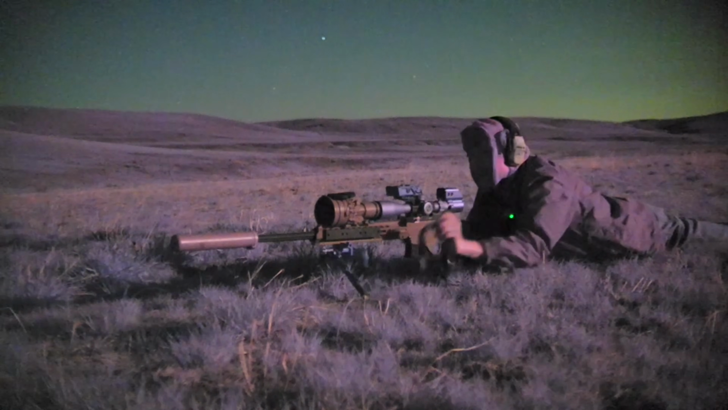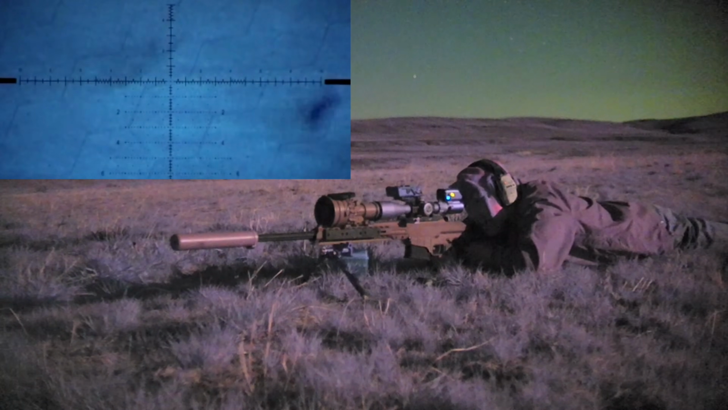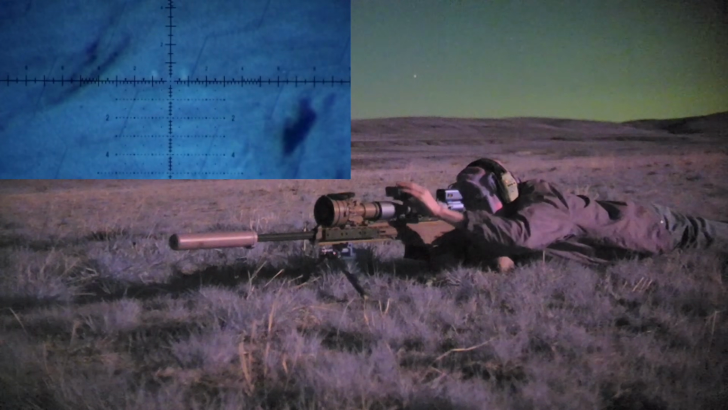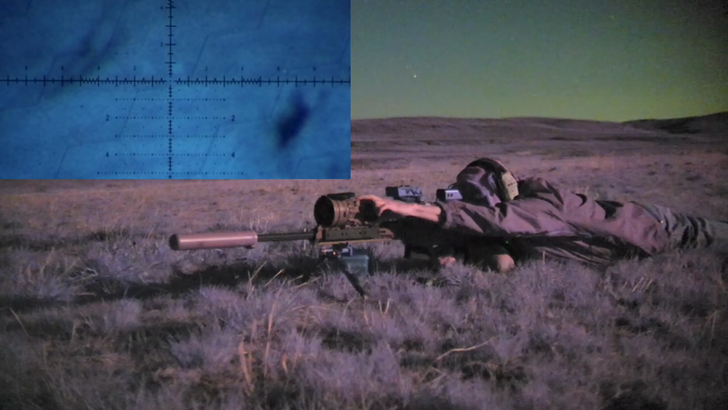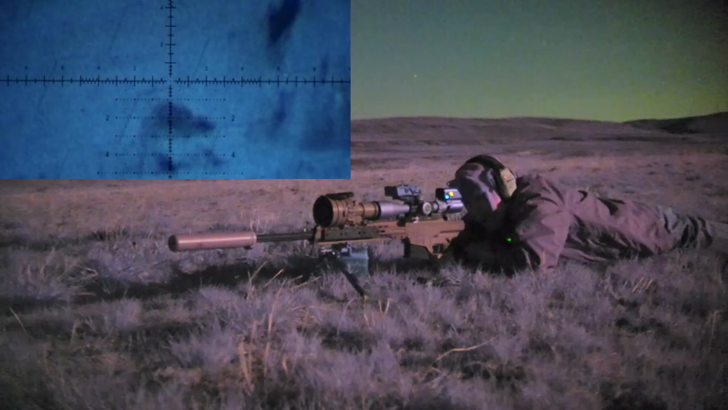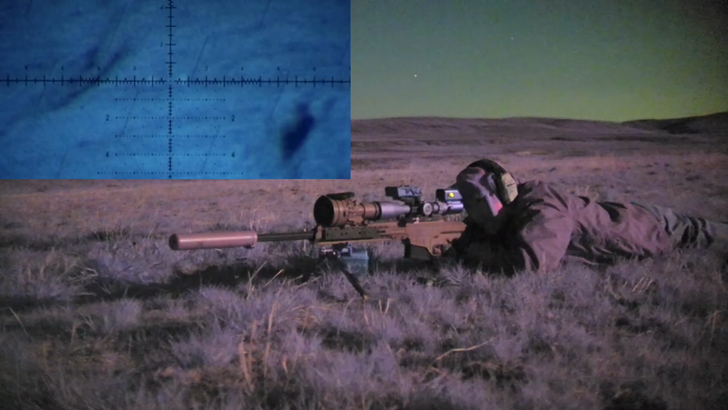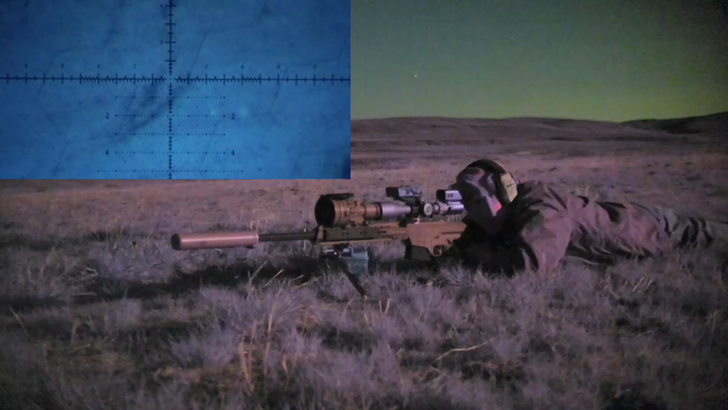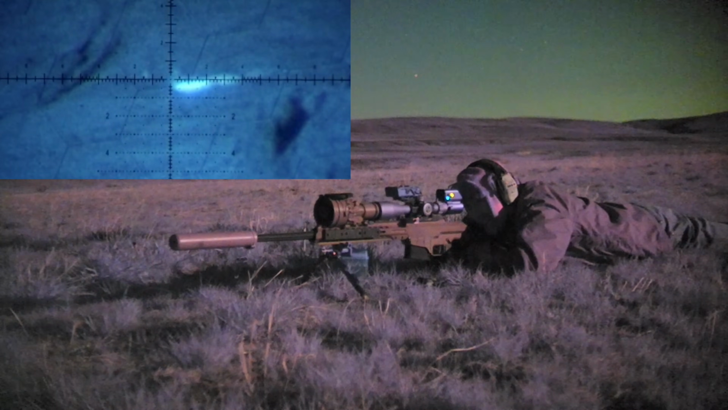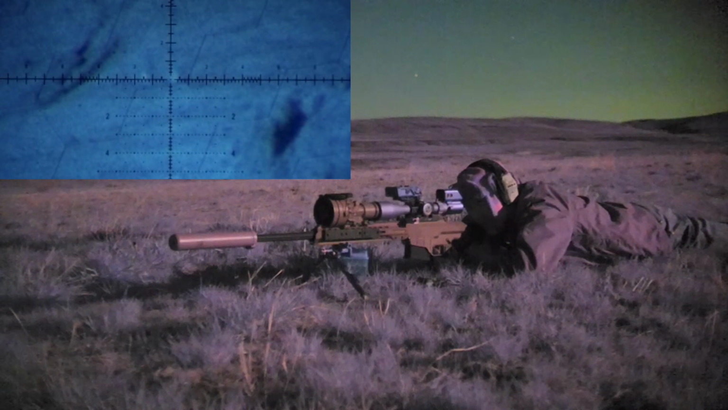And I think we'll just favor left edge like we were doing. Oh man. So there's our target. Let's see if we can zoom in a bit. Maybe try to focus it. That's about as good as I've got right there. Here we go, 9 mils. Let's just go left edge. First round impact. 1,250 yards.